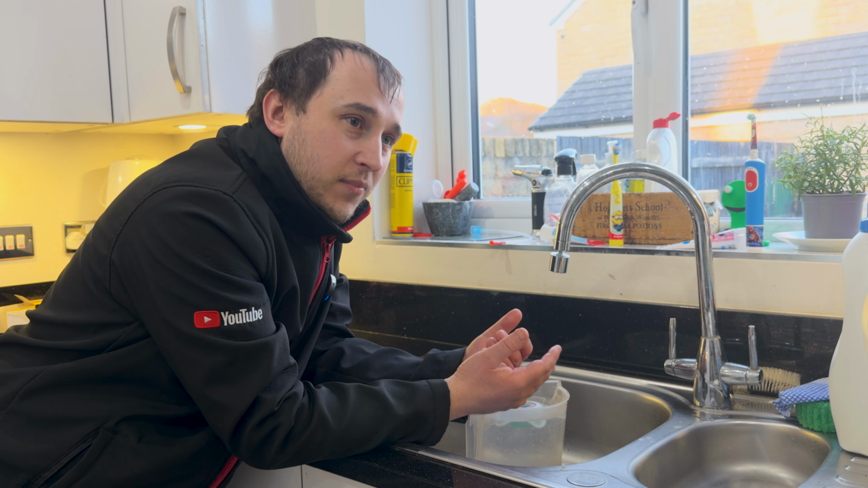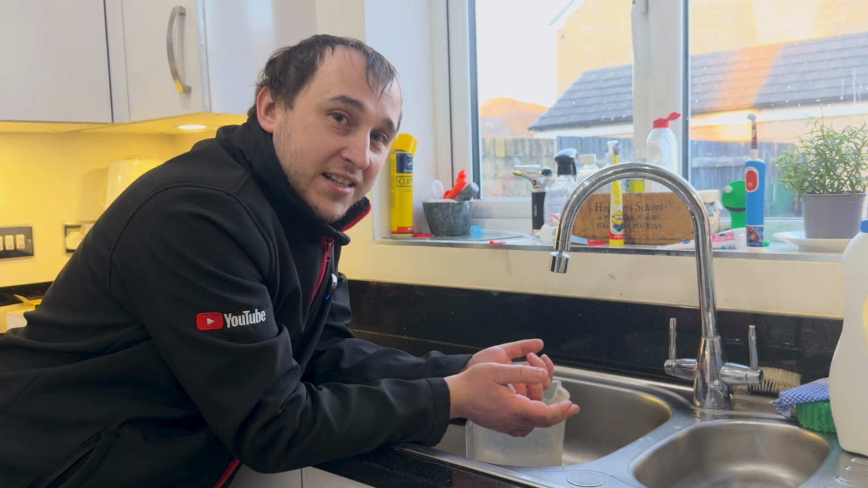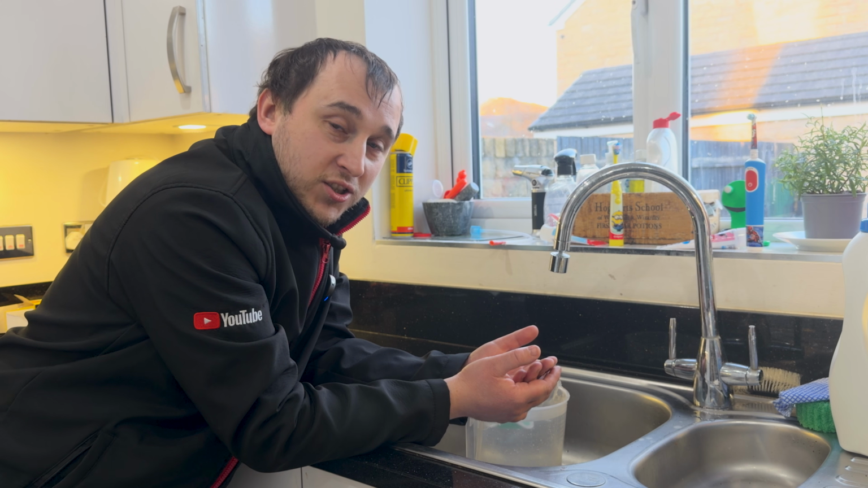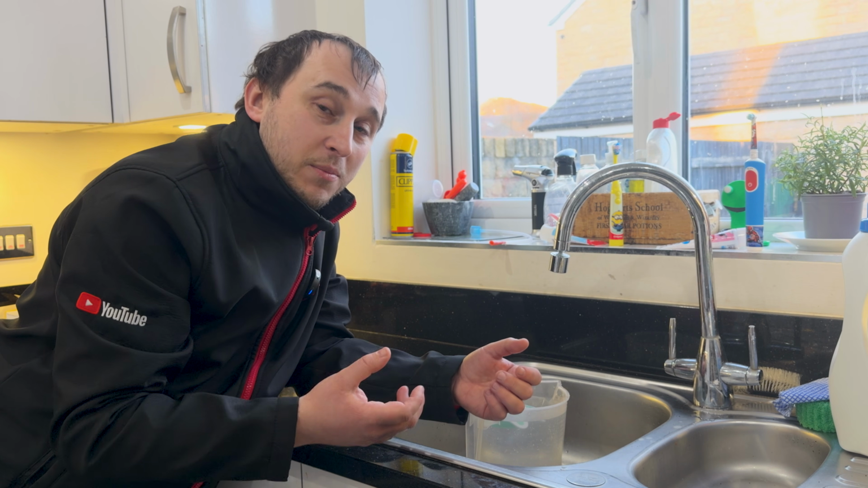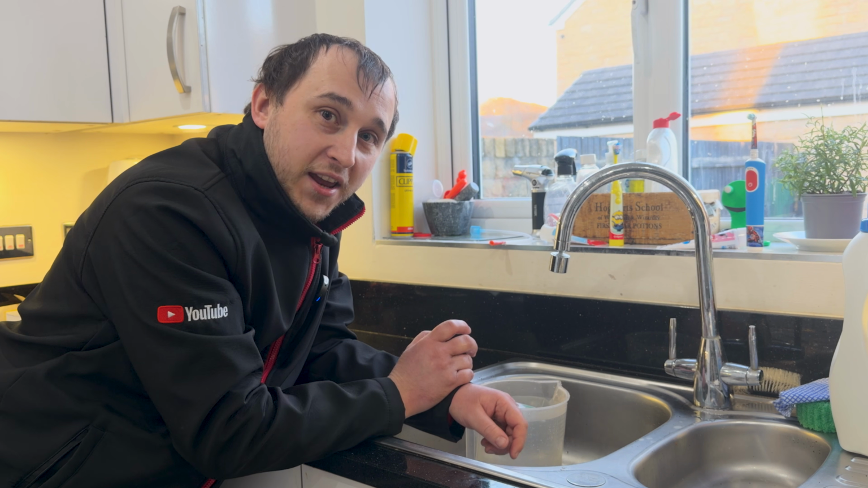But again, it's pointless heating a gas boiler's hot water to your taps at 70, 80 Celsius, because A, you're not going to wash with it because it's too hot, it's going to scald you, and it will cost more to heat water at those temperatures. It makes more sense to heat the hot water to a temperature you actually need, not what I've heated it to, to try and prove Dale wrong.